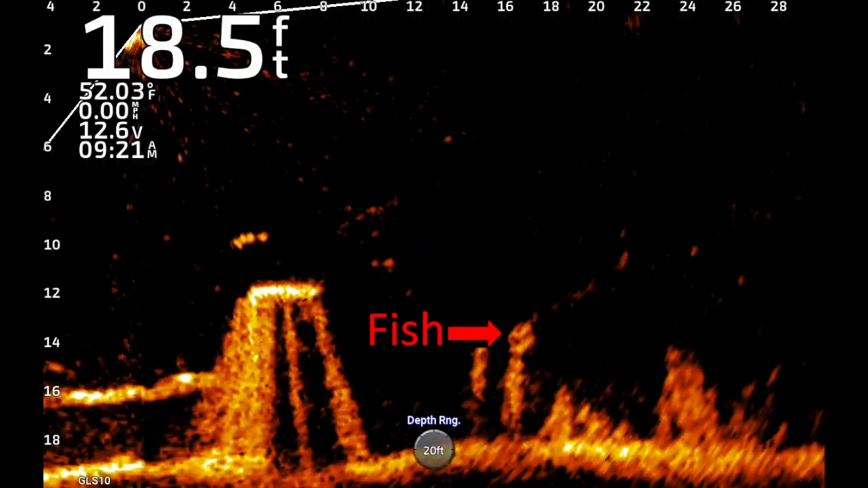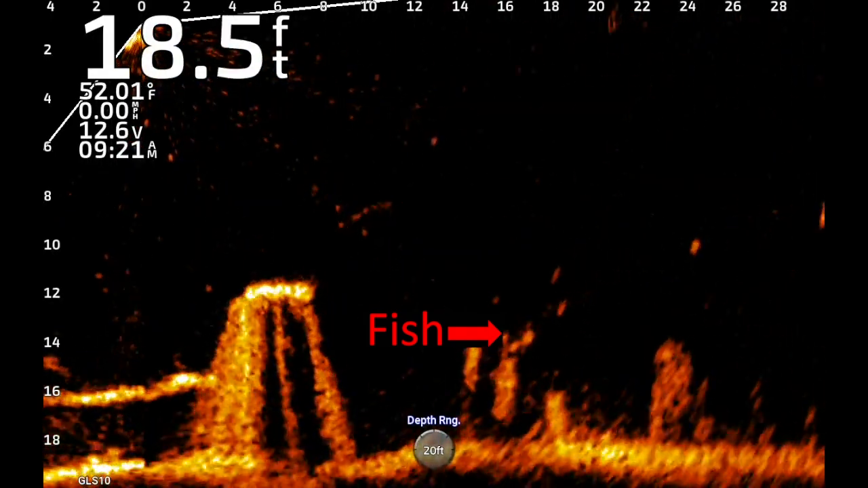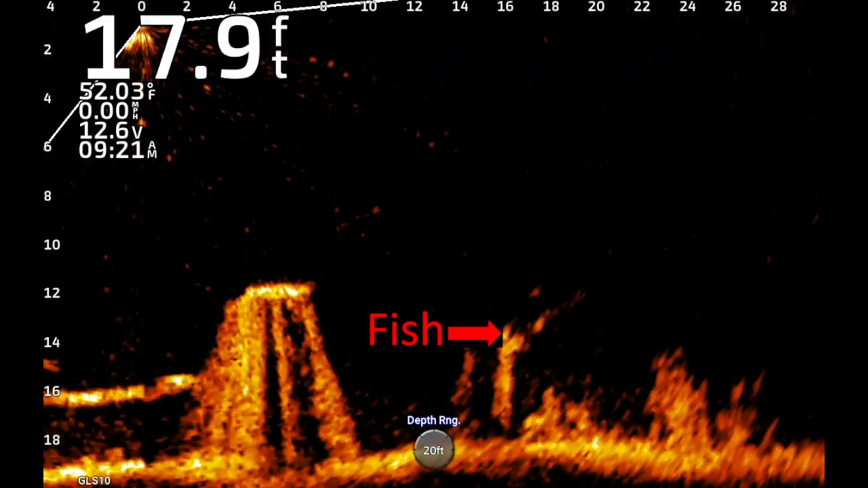Pretty good crappie sitting on a stump 16 foot out. I pitched out past him. When my bait floated to him, he was waiting on it.